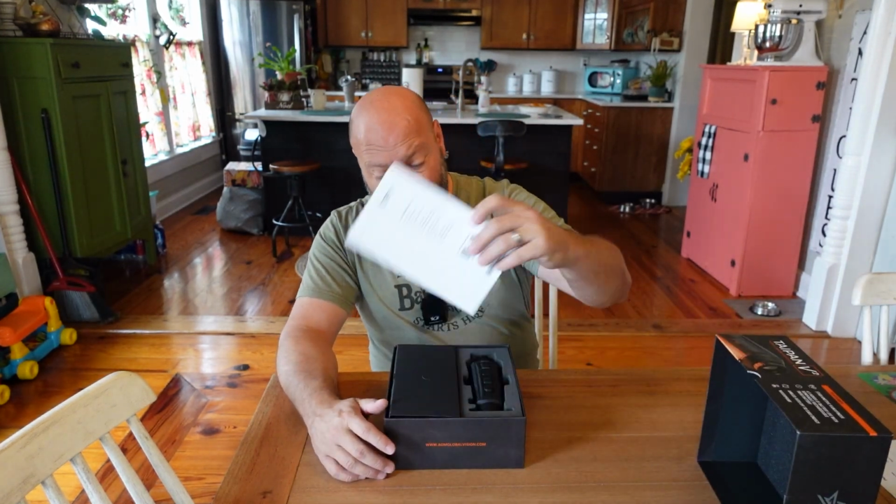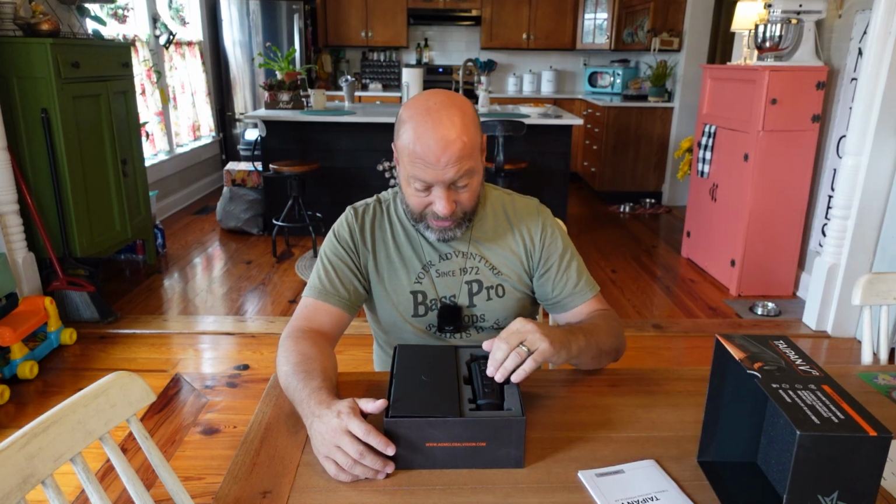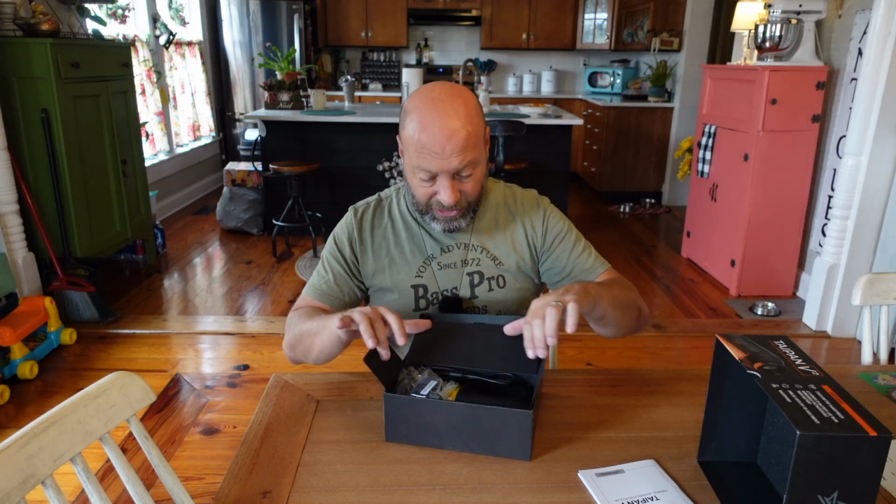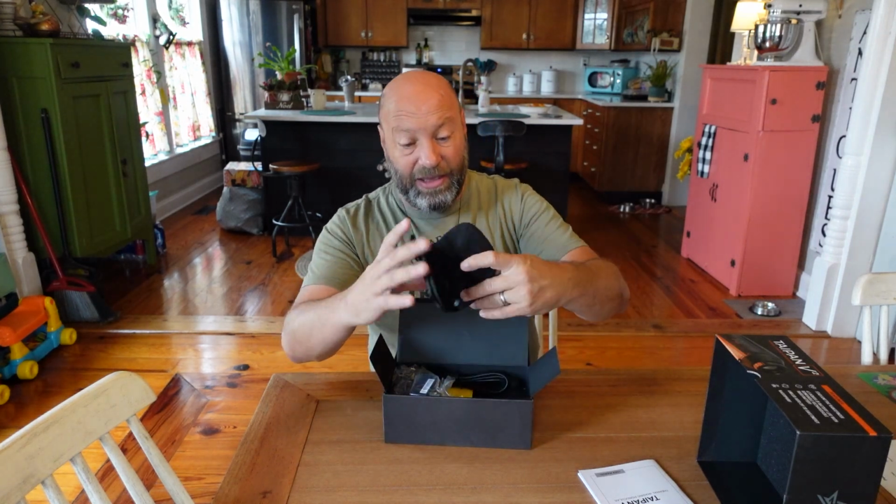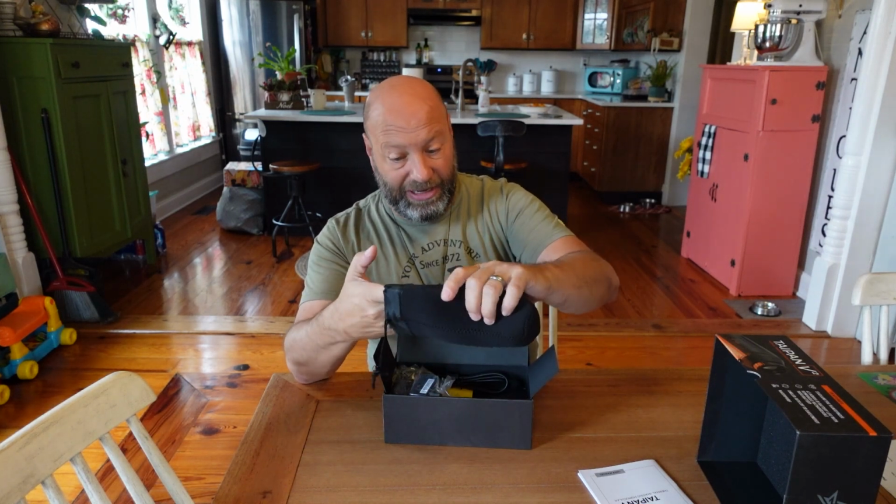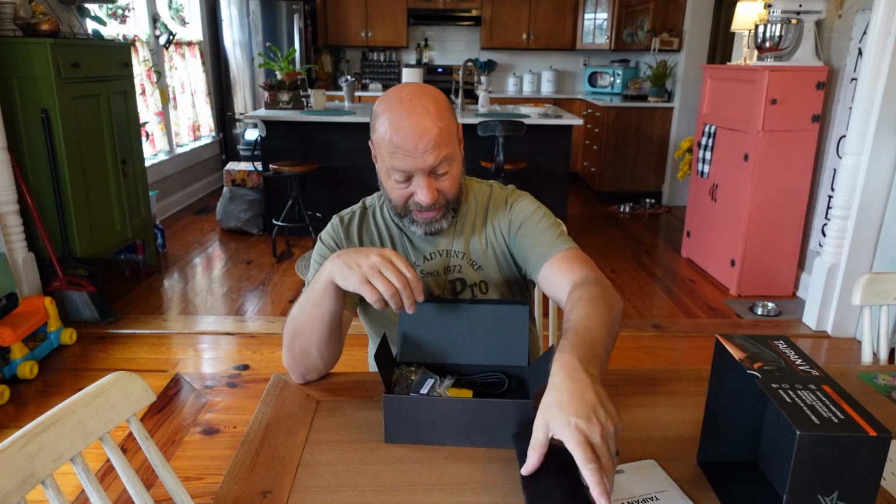User's manual comes right here. Okay, see what else we got. There's a scope, but what's this? Let's see what this is. Little side pouch thing here, this little side compartment, we have a neoprene, very nice neoprene, not cloth, a neoprene tube sack, very, very nice.